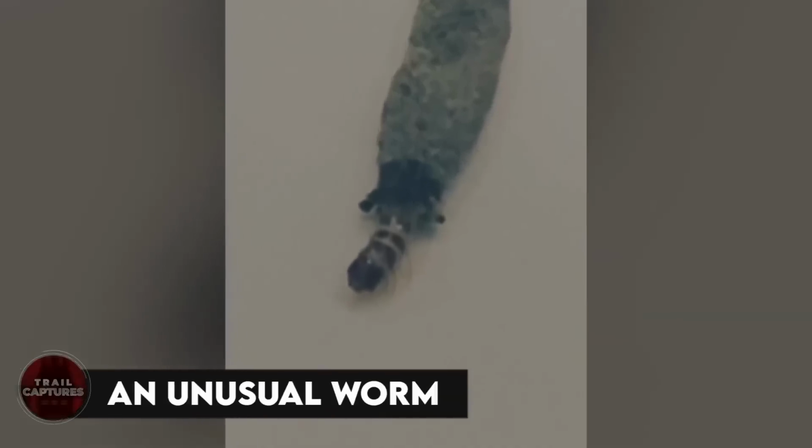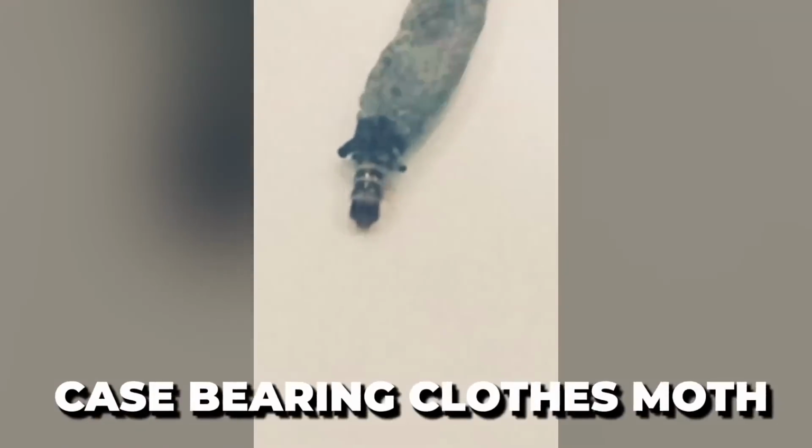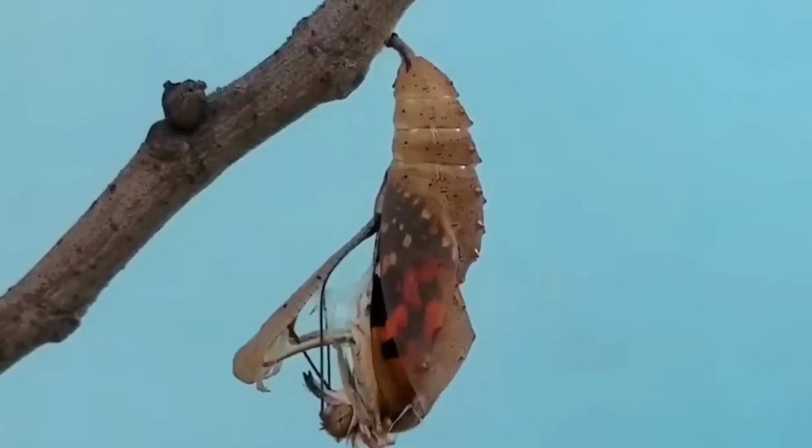An unusual worm. When the video was uploaded, no one could tell what it was. A caterpillar? Or maybe some other insect? But it didn't look like anything anyone had seen before. Well, I did my research, and it turned out to be a thing called a case-bearing clothes moth. And this thing is just as weird as its name. They're named due to the silken case the larva weaves to protect itself while it's eating your carpet, and, well, I too would be weirded out if I ever saw one.